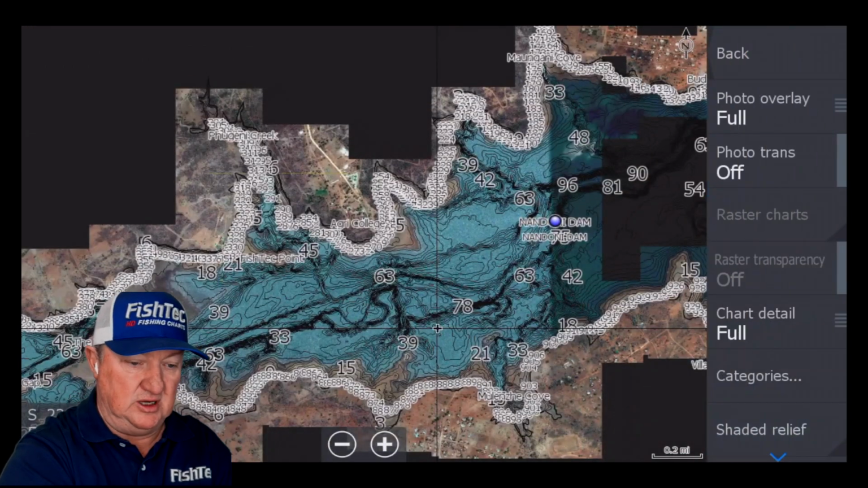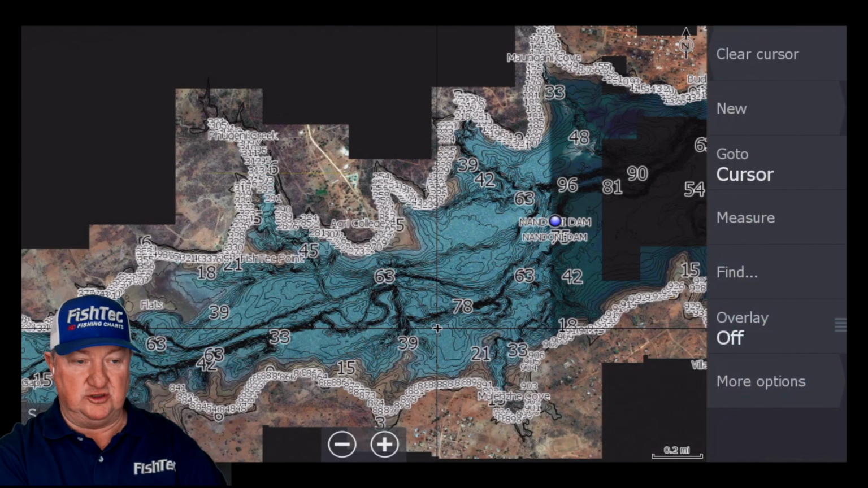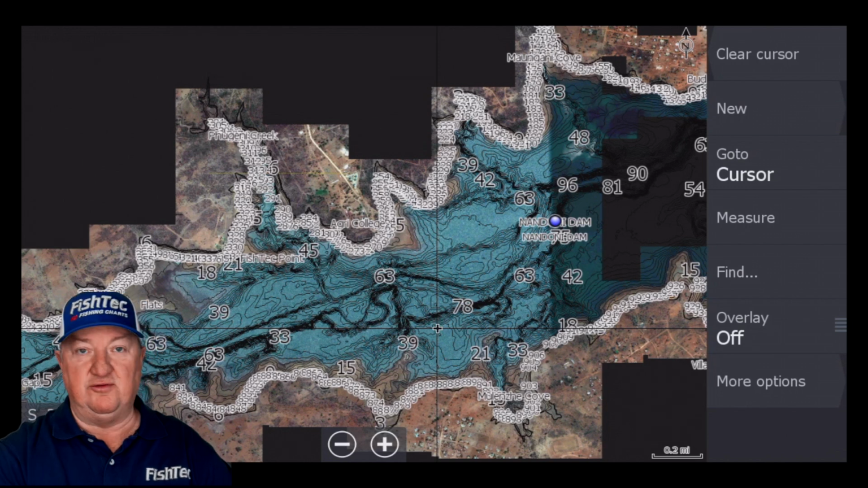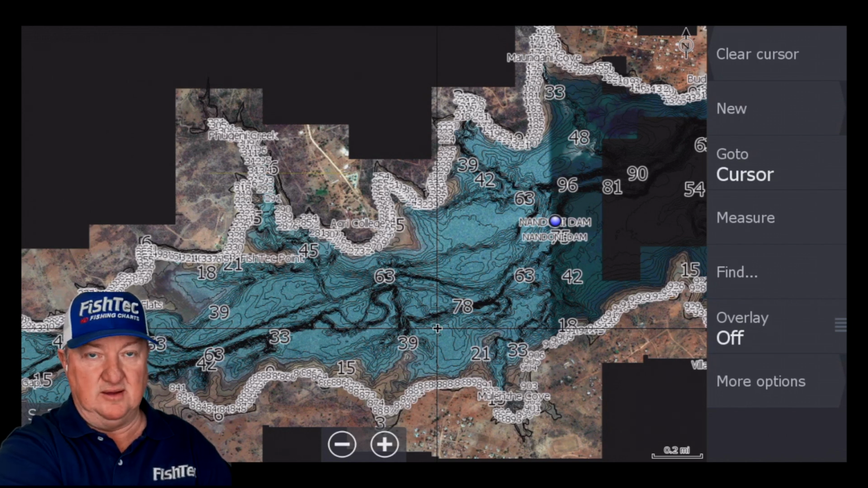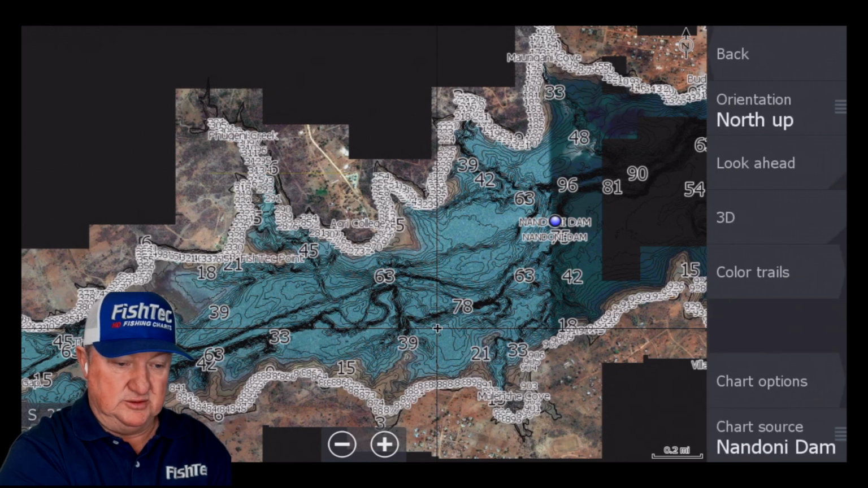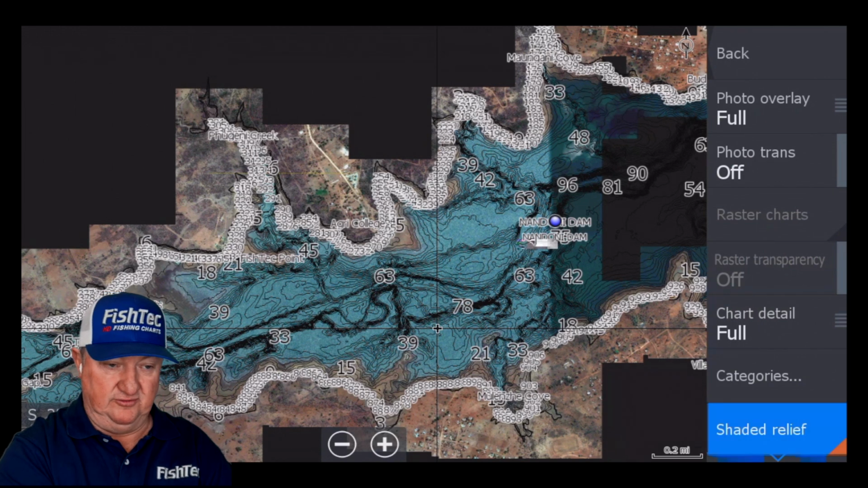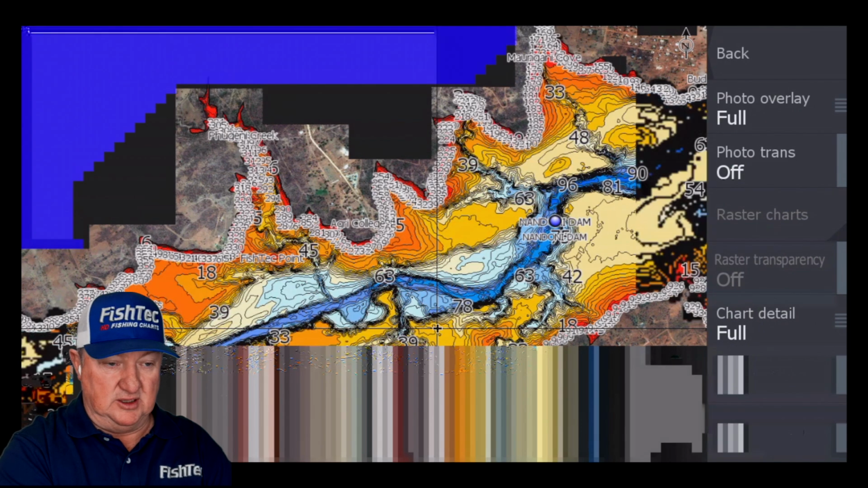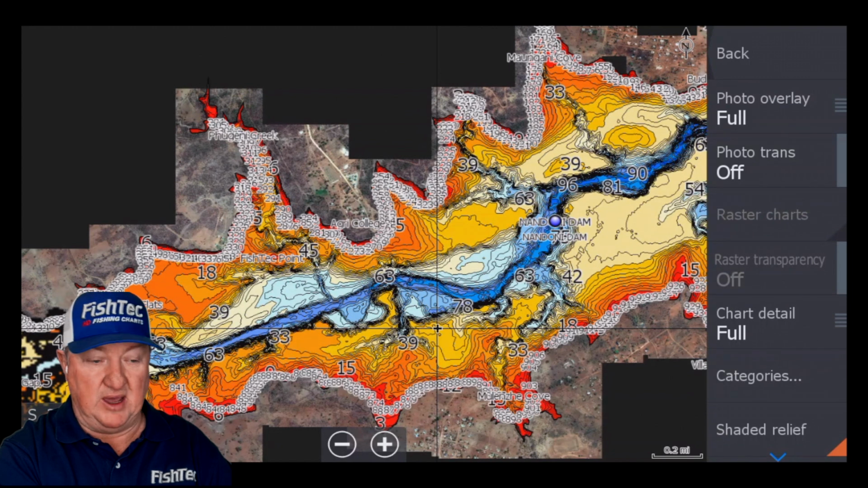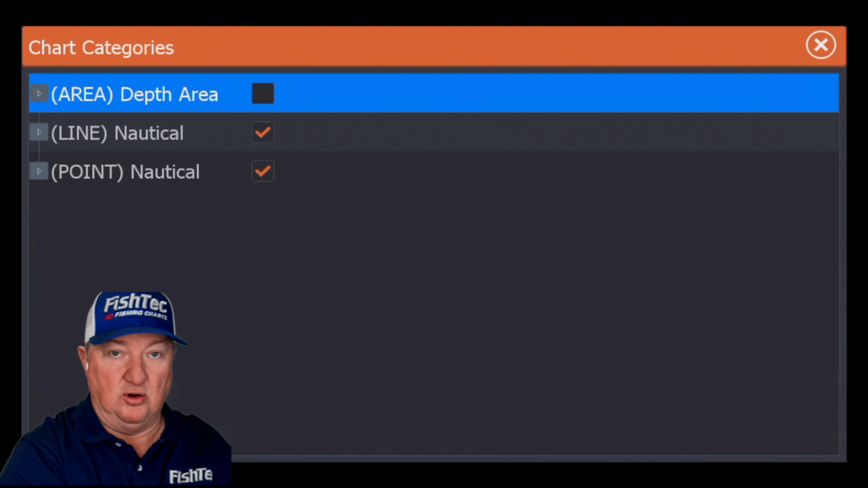What about your shaded relief? I'm going to go back to the initial primary menu. That's your primary menu. If you want to know if you're in the primary menu, you'll see there won't be back on the top right where it says clear cursor now. It won't be there. If you see back there, just keep pushing back until you get here. At this point here, you can go to your more options, your chart options, and go shaded relief and turn your shaded relief on. And now you will see, oh dear, the isobaths are back. What you need to do is go to your categories and turn them off.